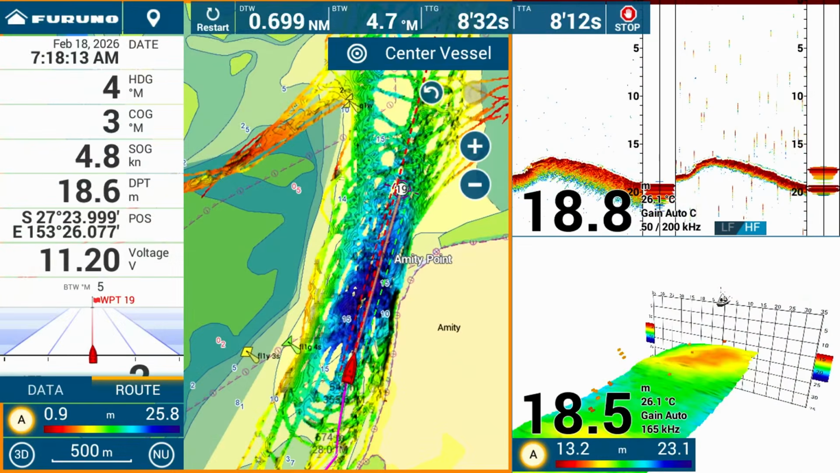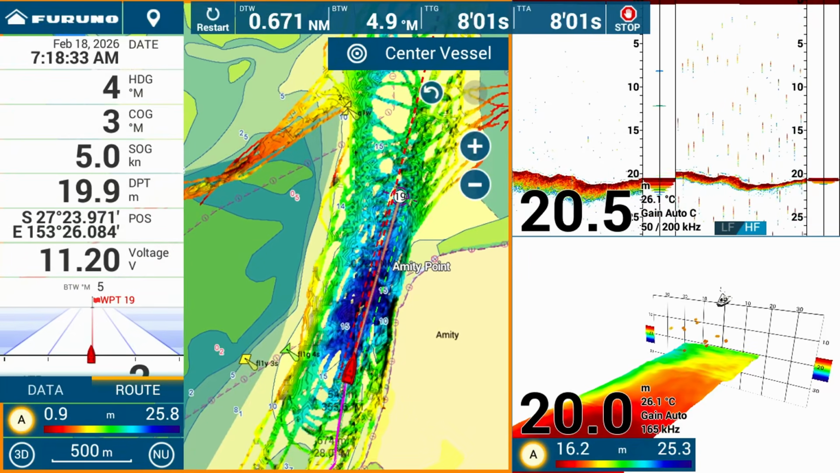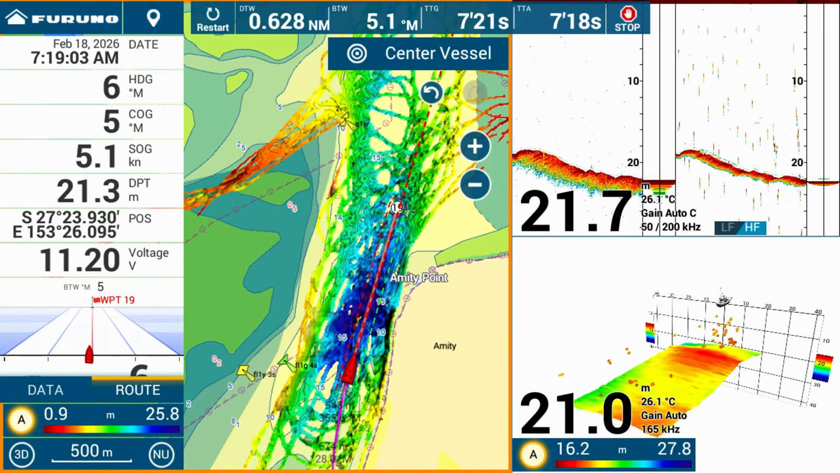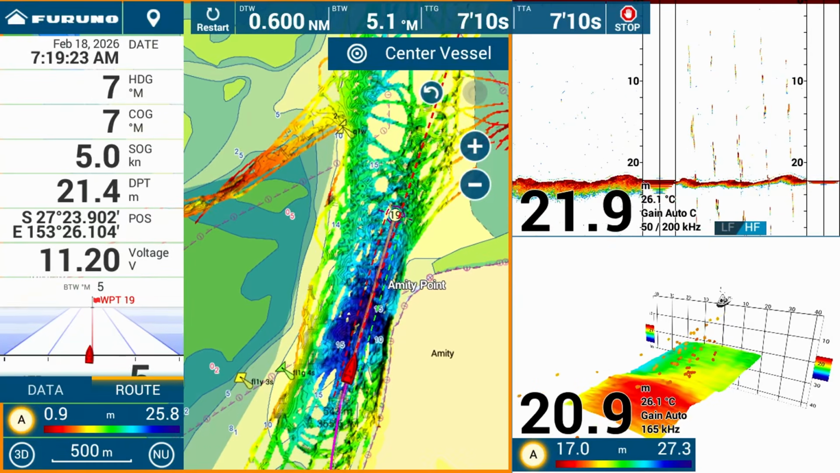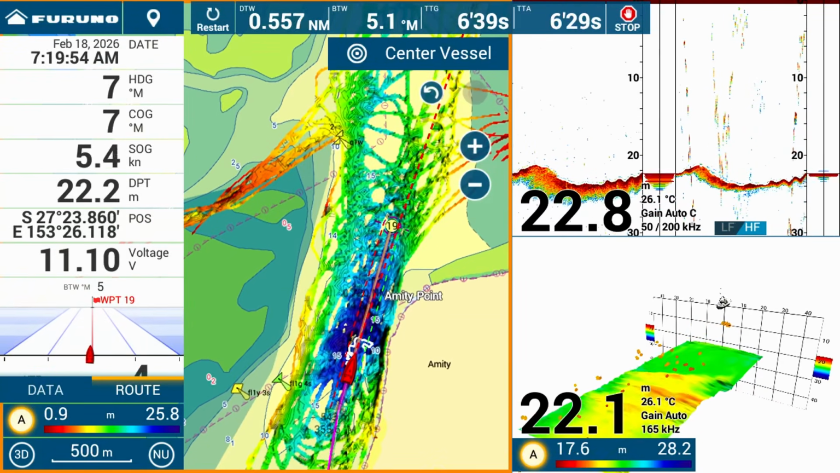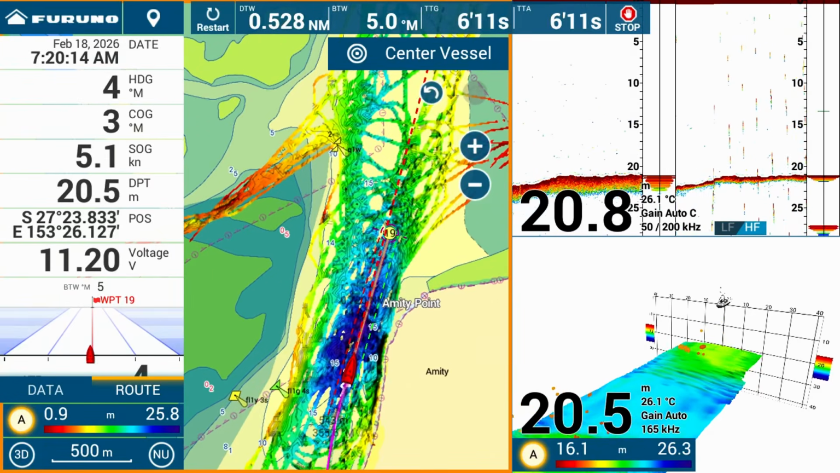The last section of the Rainbow Channel that I'm going to discuss is this area off Amity. It's another deeper area with some very steep drop-offs, particularly along the island side. Fishing along the drop-offs along the island side can be very good, but it's a bit difficult to get in there at times in close due to the number of locals lined up fishing from the shore.